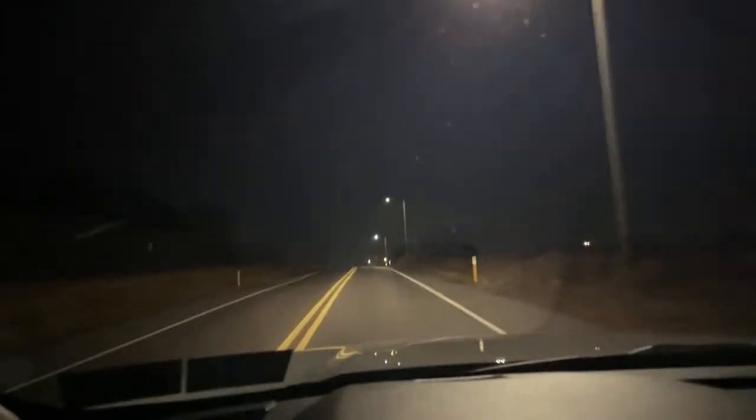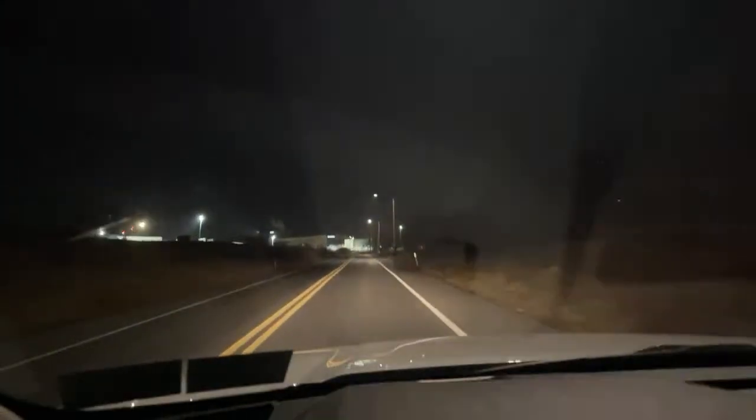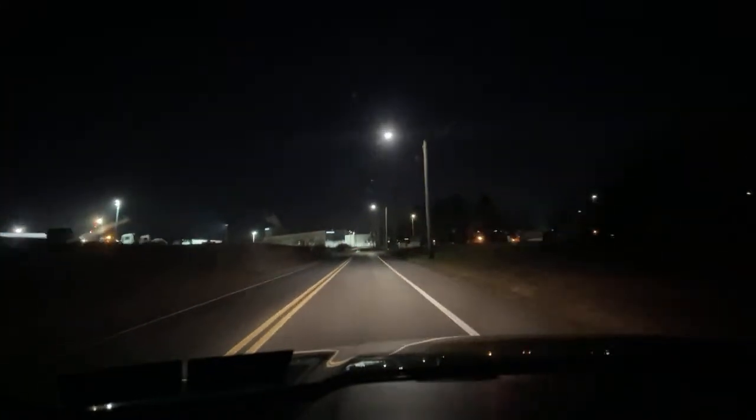Units responding, just an update from police that are on location. They're reporting no fire. See, now if I was in bed, it would be fully involved. Right? So this is how it works for me.